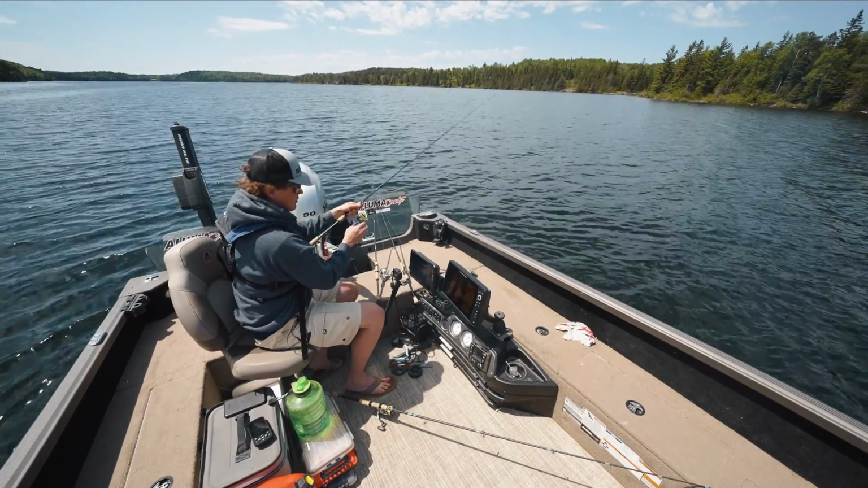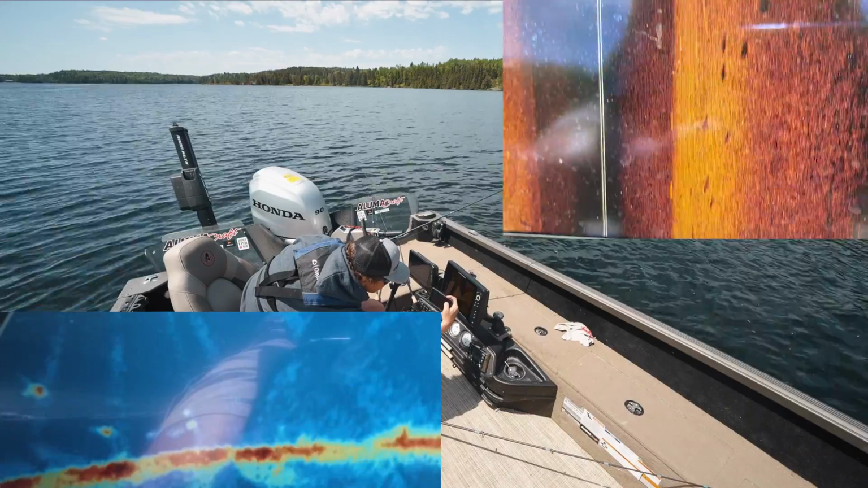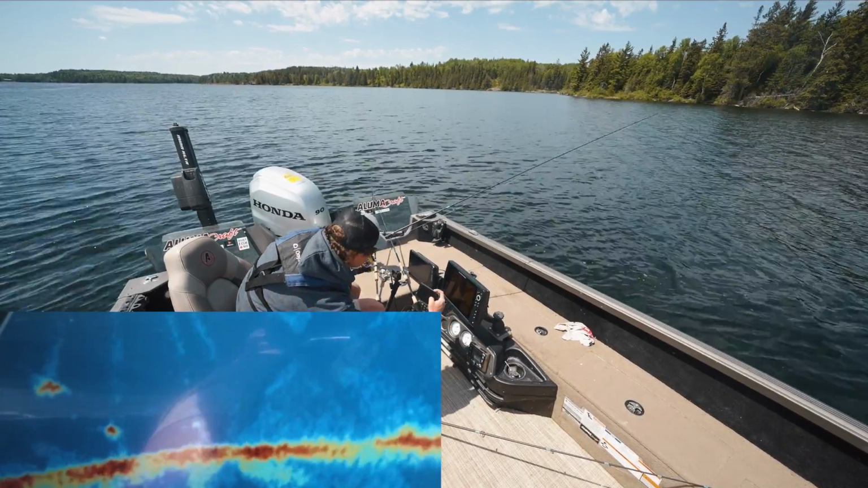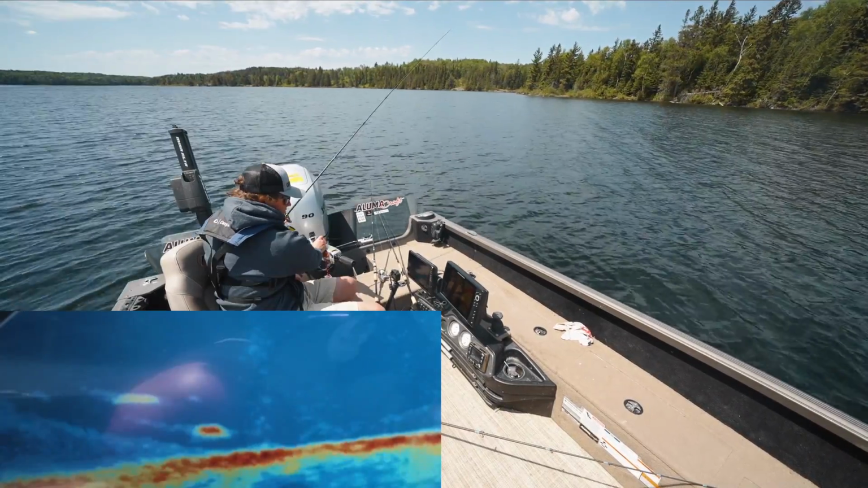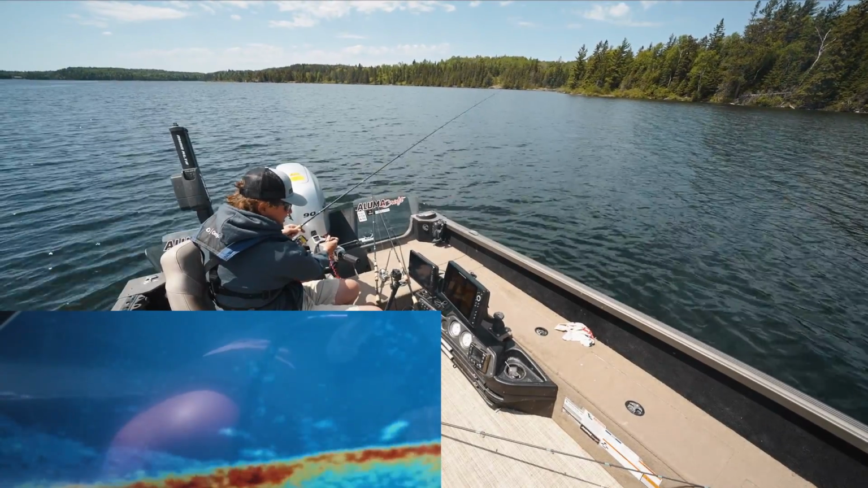There's some big marks. Look at those fish on the right. Those dark shadows. 16 feet of water, they're just cruising by the boat. So good. Look at that big blob swimming. He's swimming right towards my leech. He's like staring at it, tasting it. We need to confirm these are walleyes.